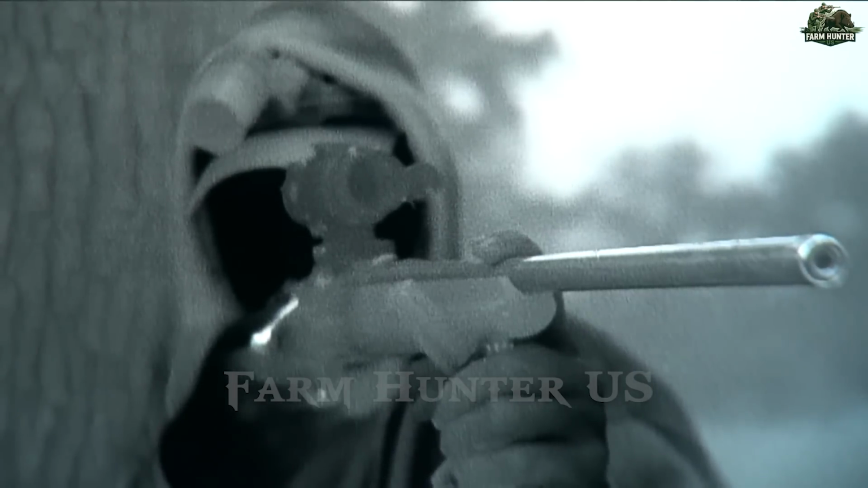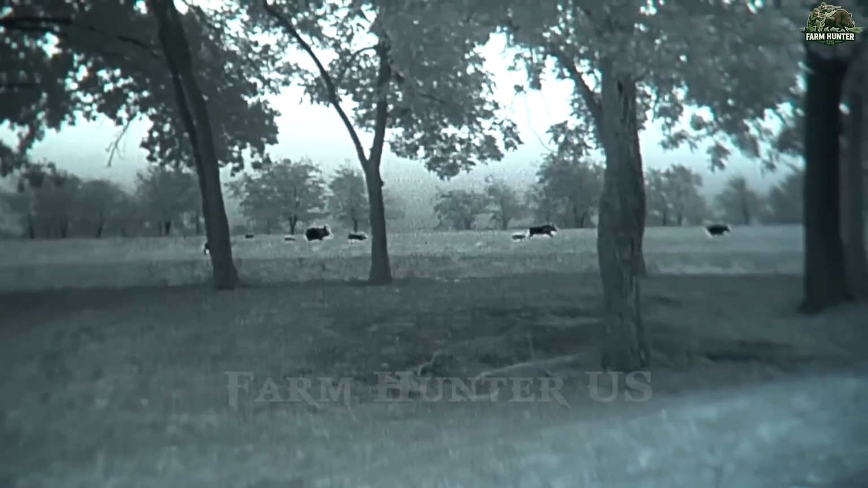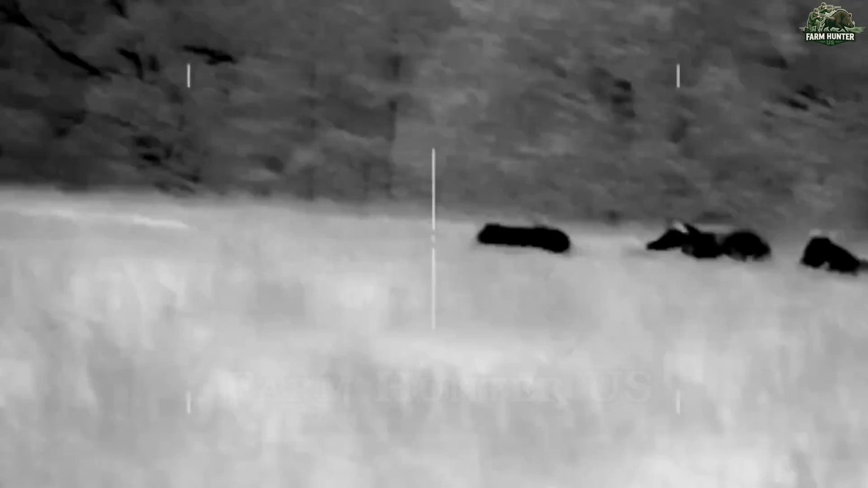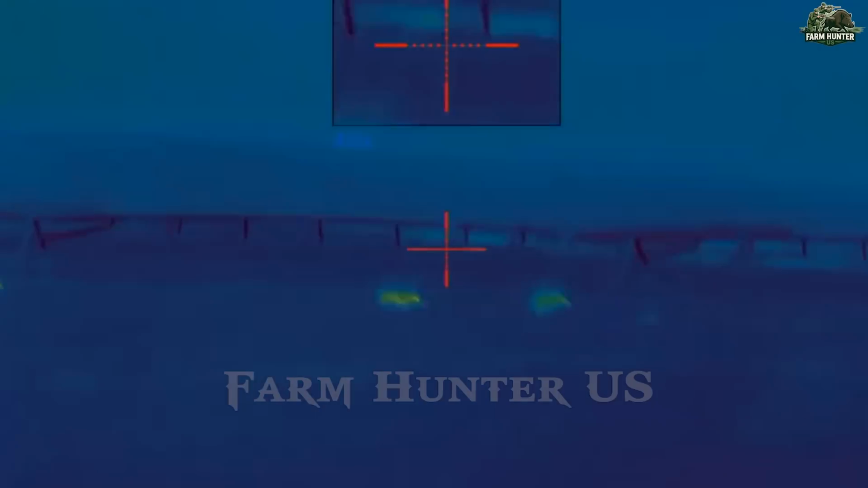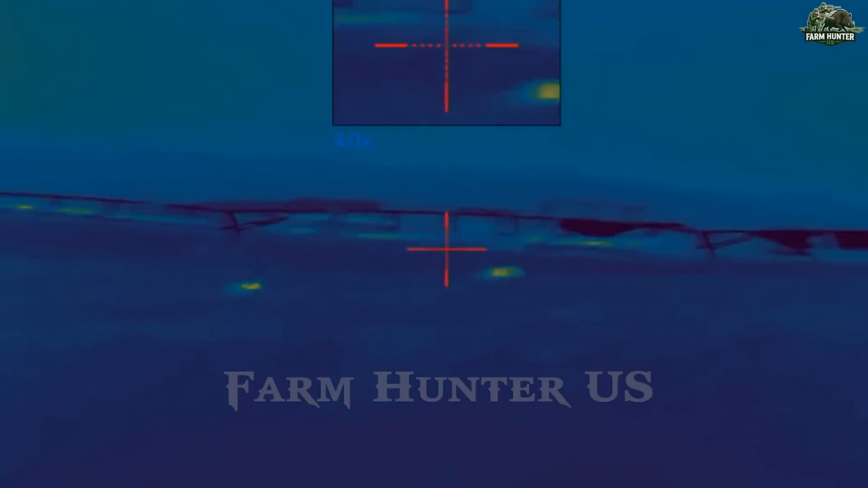We lowered ourselves, hearts racing, breaths shallow. Then, the air cracked with gunfire. This wasn't just another hunt, this was war. We took positions, firing with calm precision. The leader, a hulking boar nearly 350 pounds, collapsed with a single well-placed shot. The herd scattered in terror, but there would be no escape tonight.